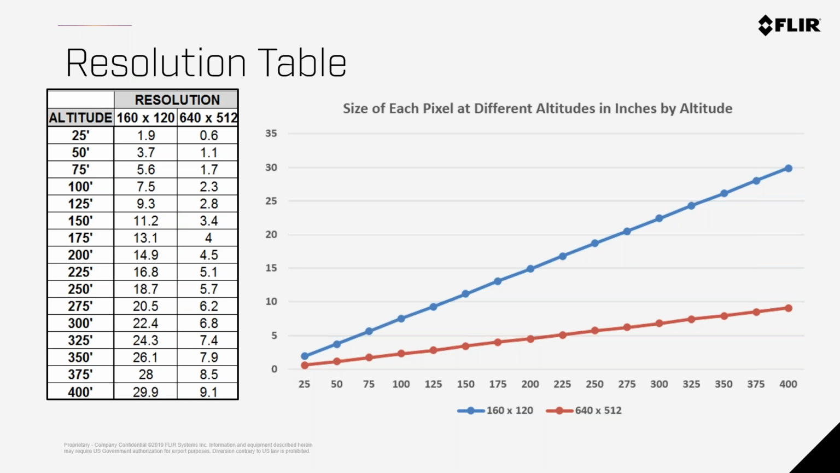So if you are trying to get, say, 5 by 5 pixels on your subject, you can say, okay, if I'm flying at 50 feet and I need to get 5 by 5 pixels, that means my subject can be up to, for the 640 by 512, 1.1 multiplied by 5 is 5.5 inches. That would be the smallest subject you could detect at that altitude.